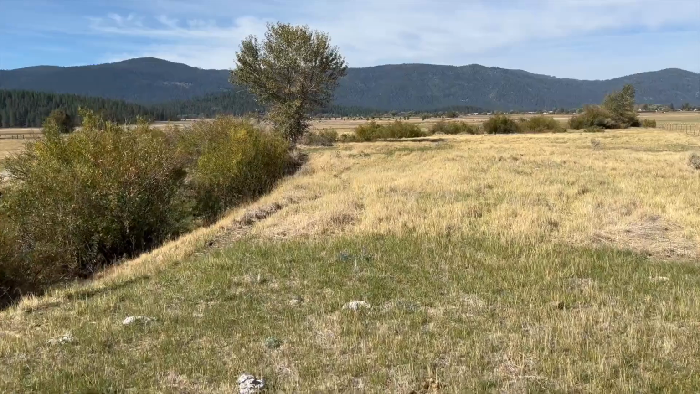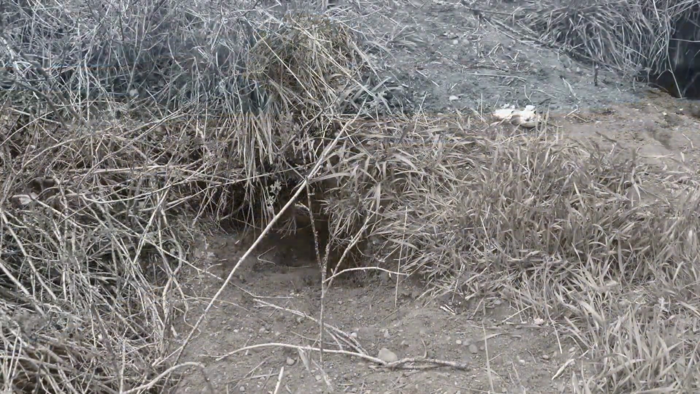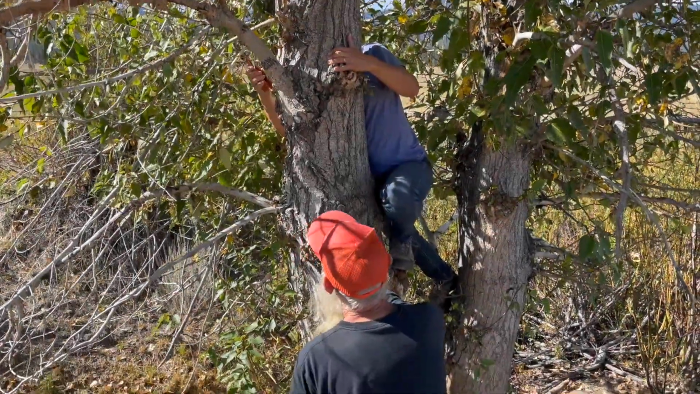The coyote den was right next to that cottonwood tree, bordering the creek. We snapped some pictures of the two burrows and the skull of a coyote, perhaps a past occupant. Yeah. The more normal angle here.